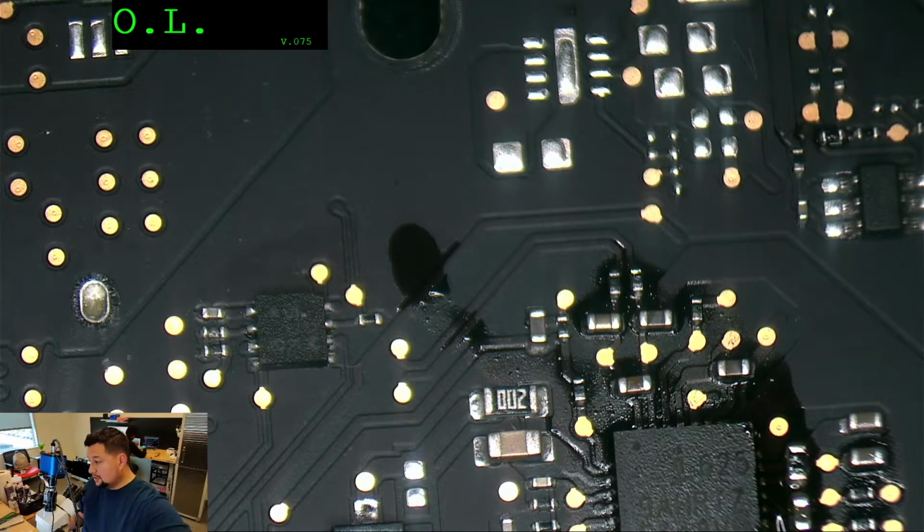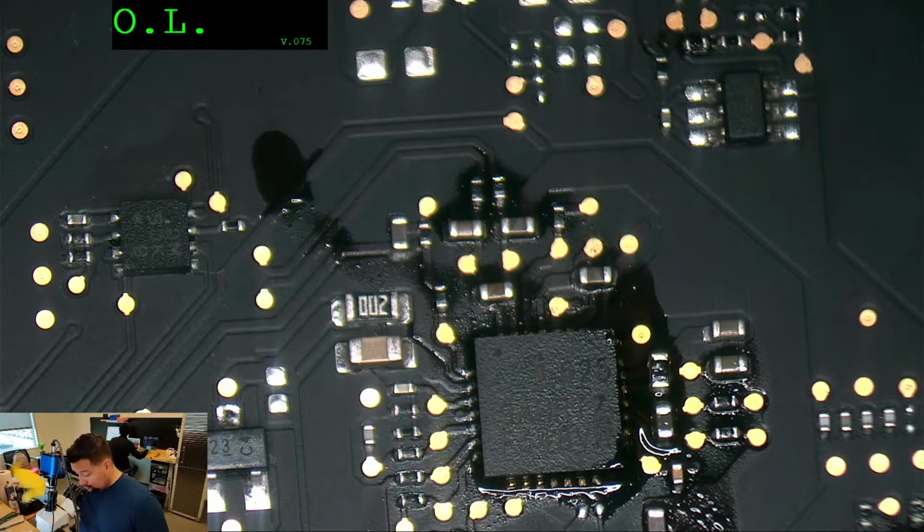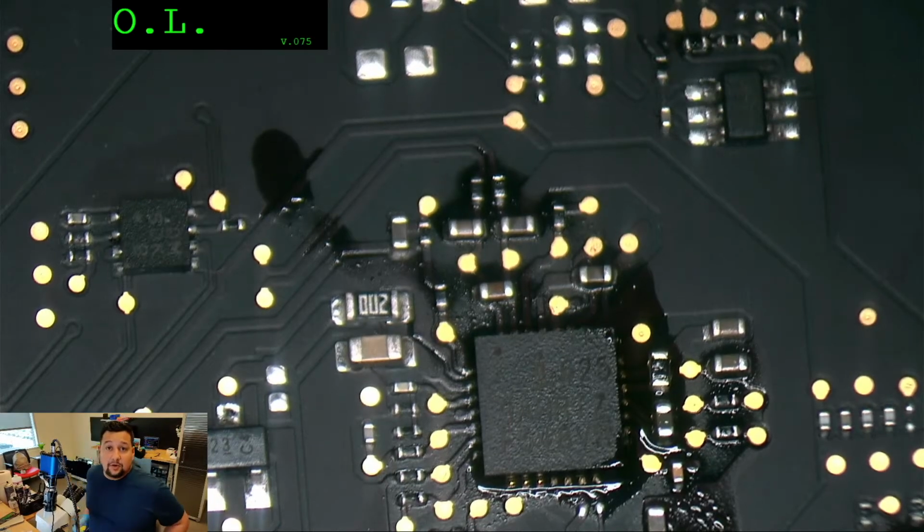Okay. So my U7100 is in place. What we're gonna do right now, we are gonna let it cool down a second. Then we're gonna clean it, and then we're going to test it. And I hope everything goes well.